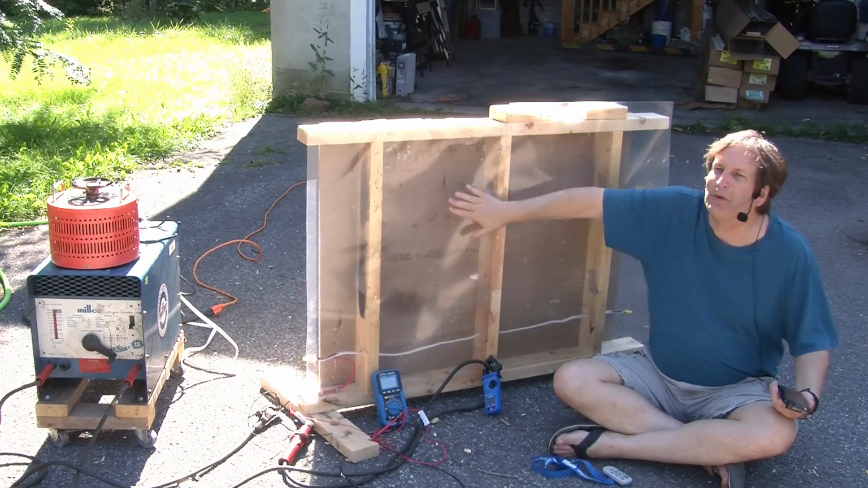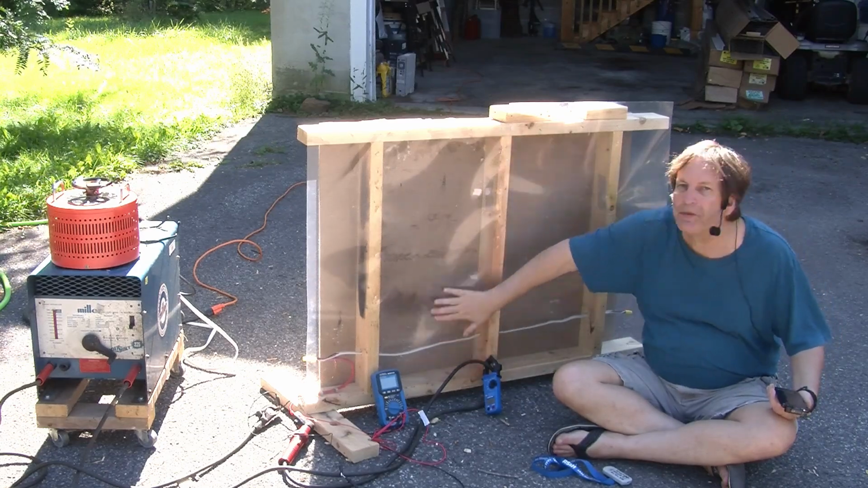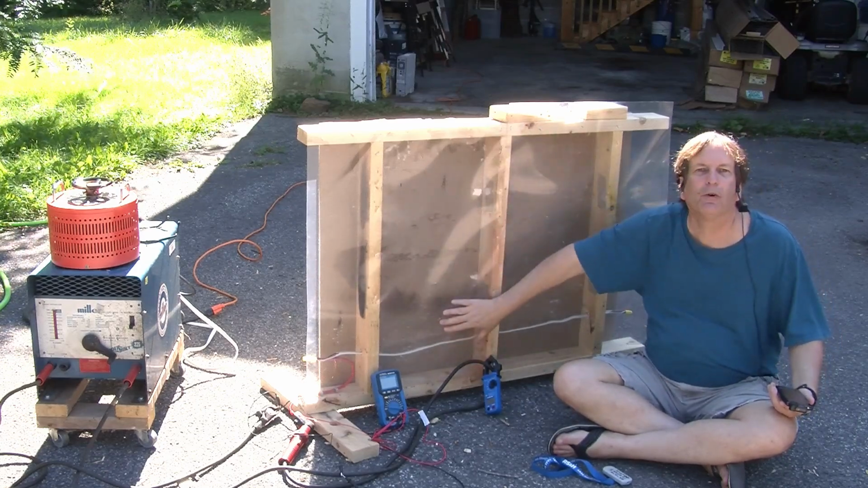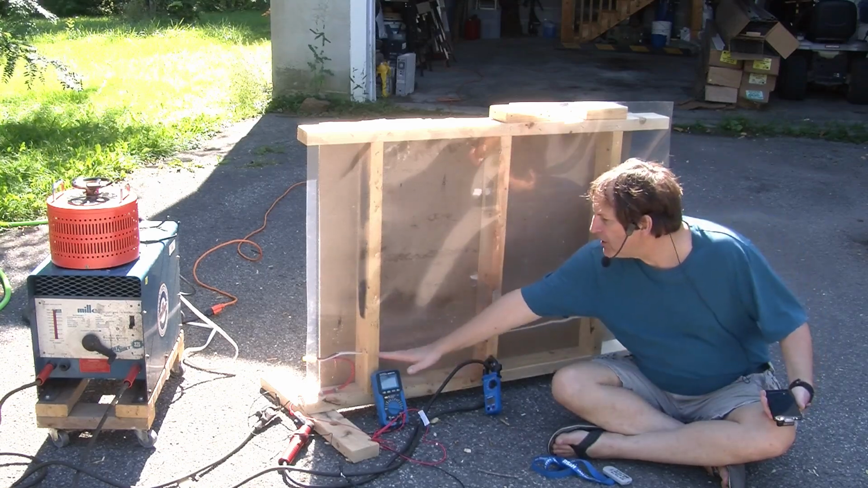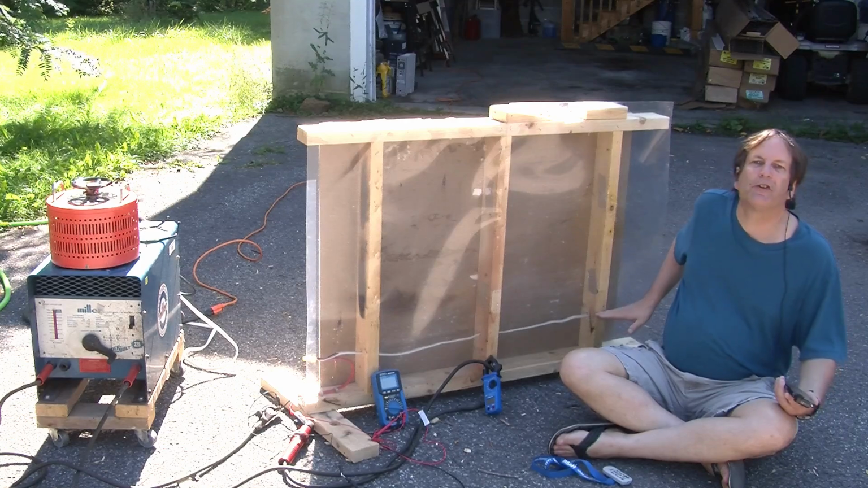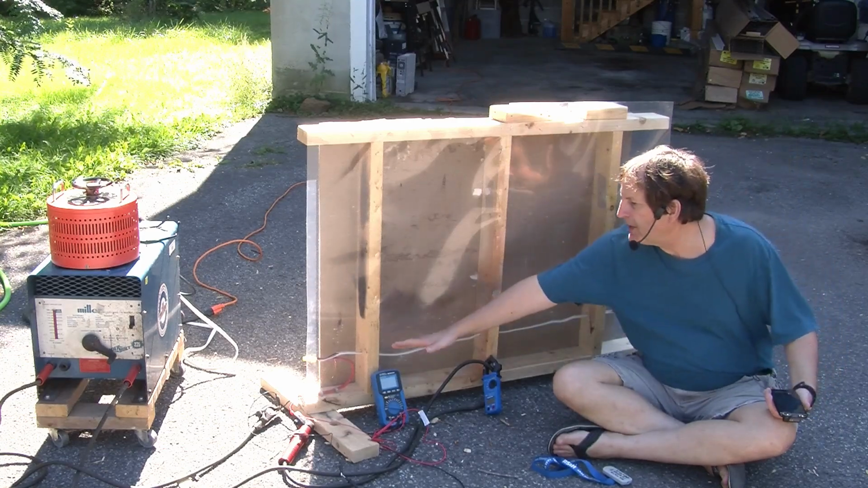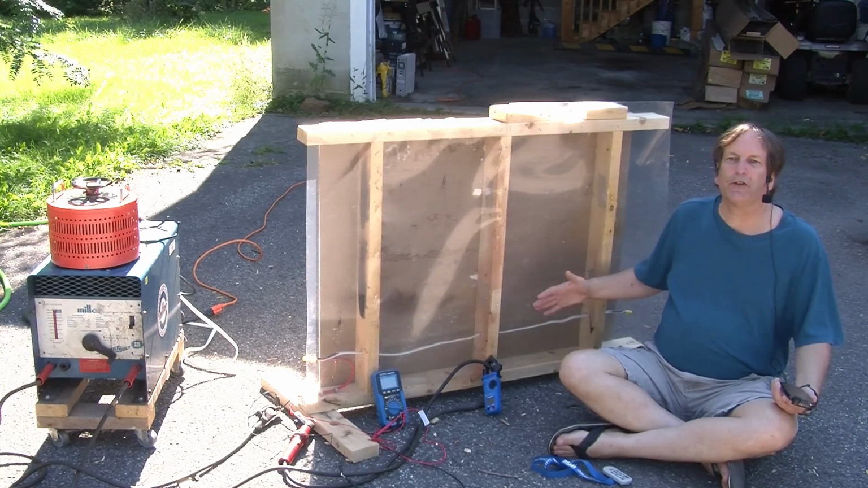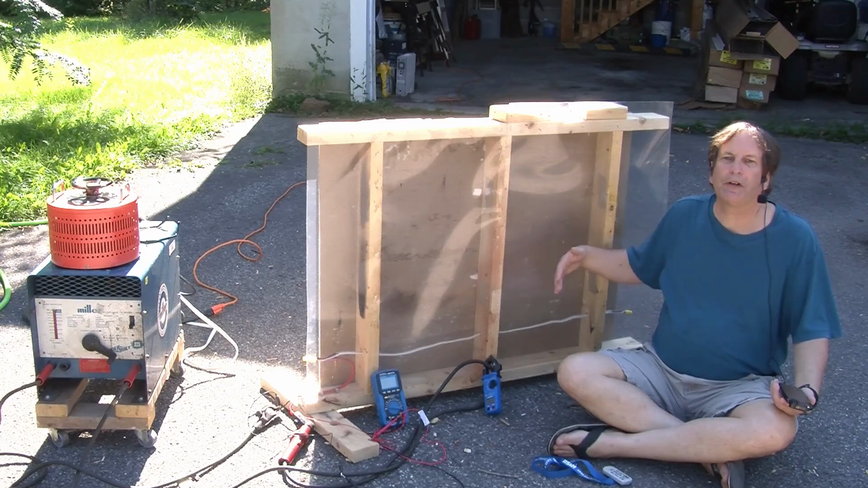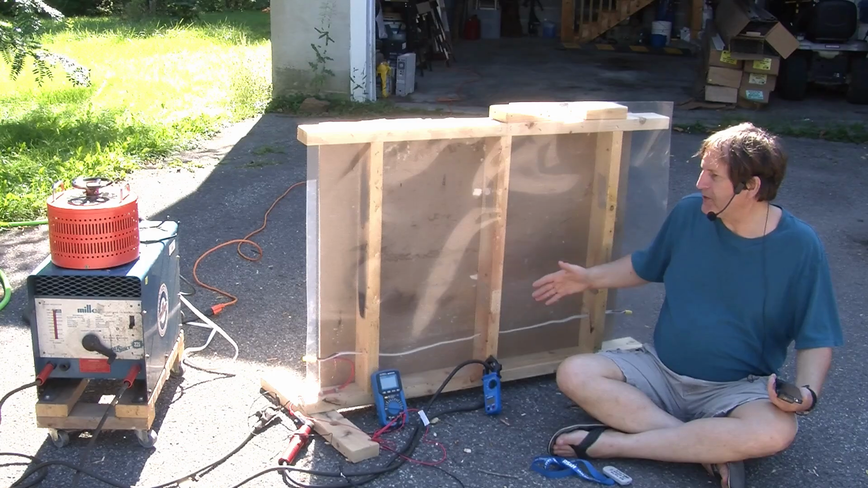Well, I cheated. I put some plastic so we could see what's happening, but I did want to have something in front to keep the airflow inside the wall pretty much the same as in a real wall. And over here is a piece of standard 14-2 cable. And what we're going to do is pass an ever-increasing current through it until it starts to smell and smoke and bubble. And, well, we're going to find out exactly what it does.